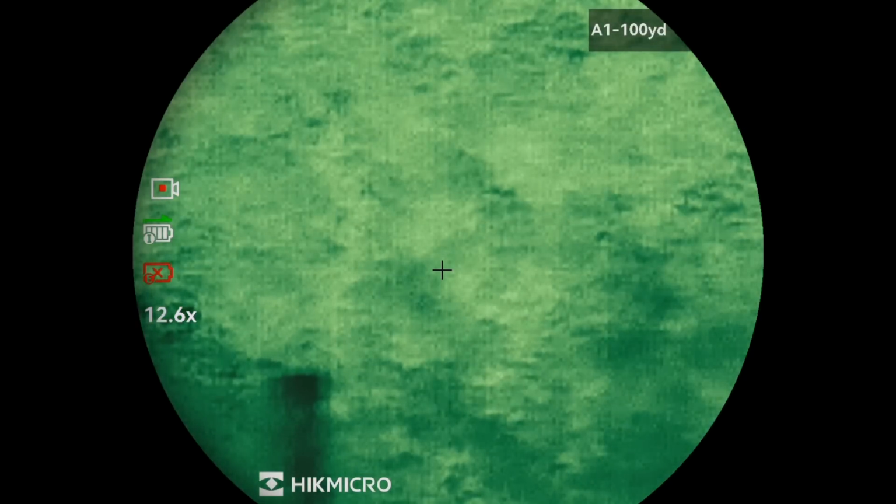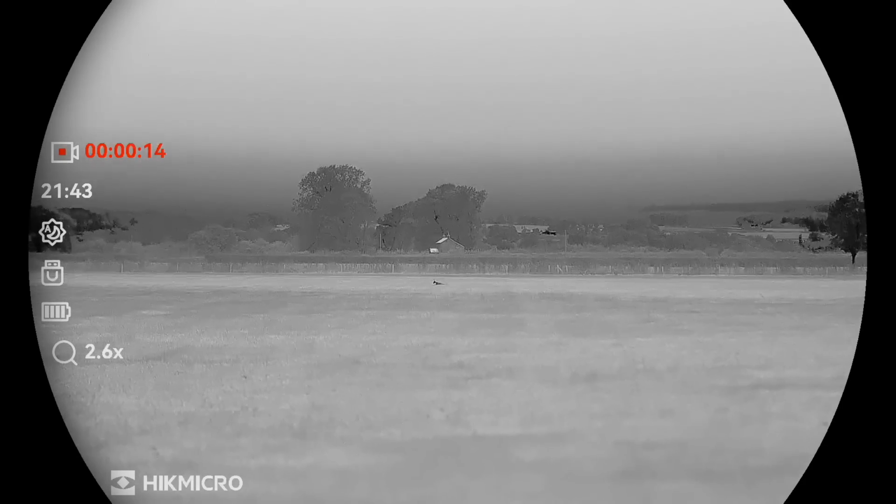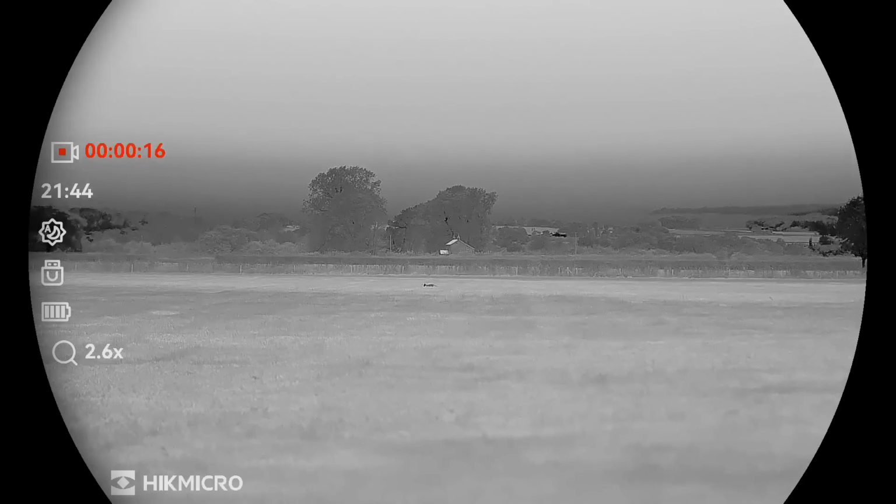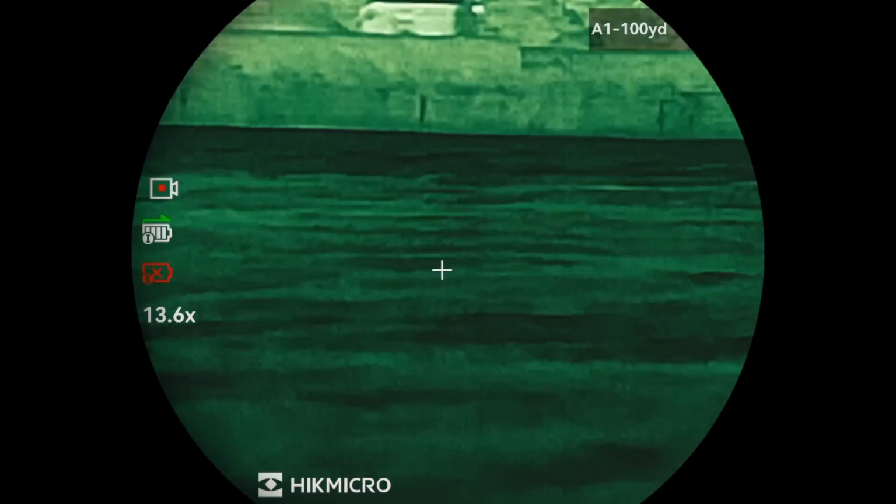Just like before, and only 2 minutes later, we've got another fox in the same field that we're now stood in, at the bottom. This was a fairly painstaking effort trying to get this fox to come in, and it took quite a long time before it was in a position where I could actually shoot it. Although this one not so sensitive as I'm shooting downhill.